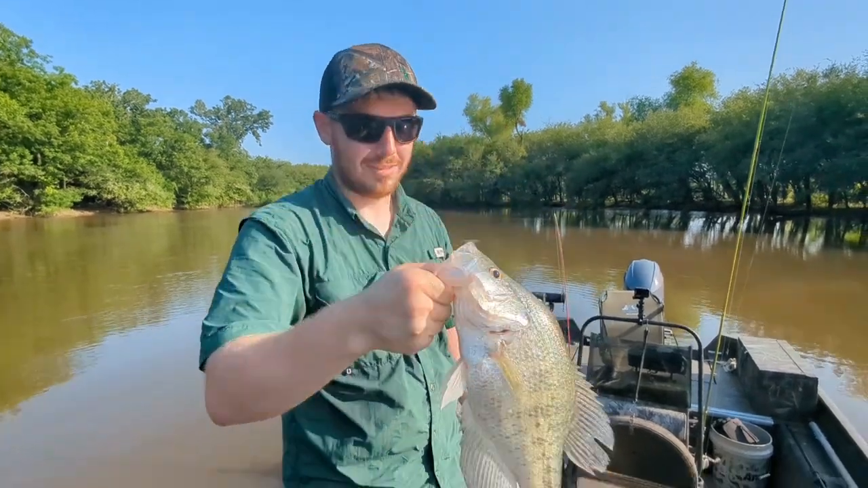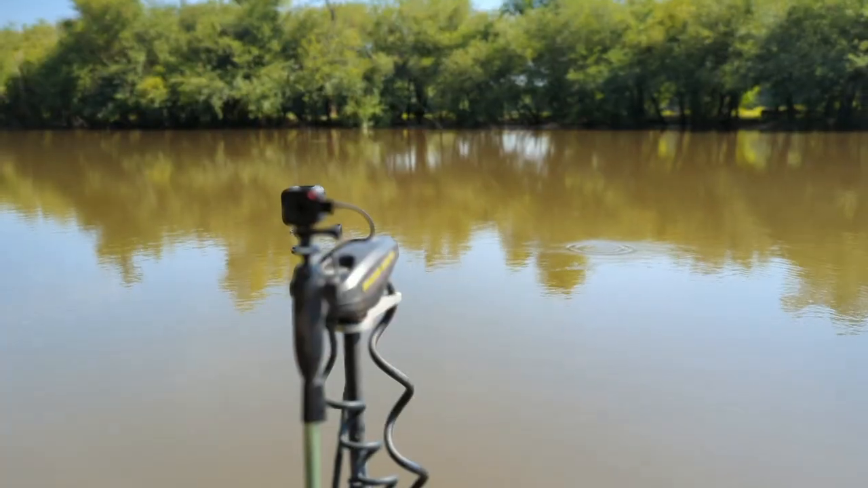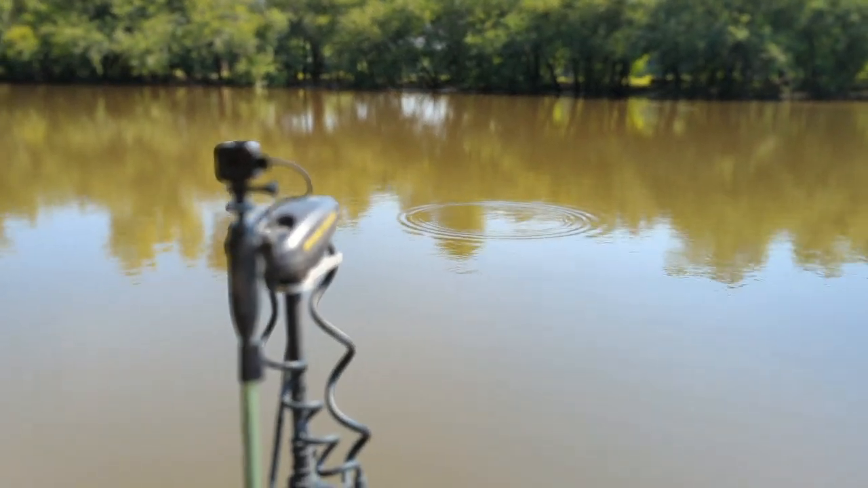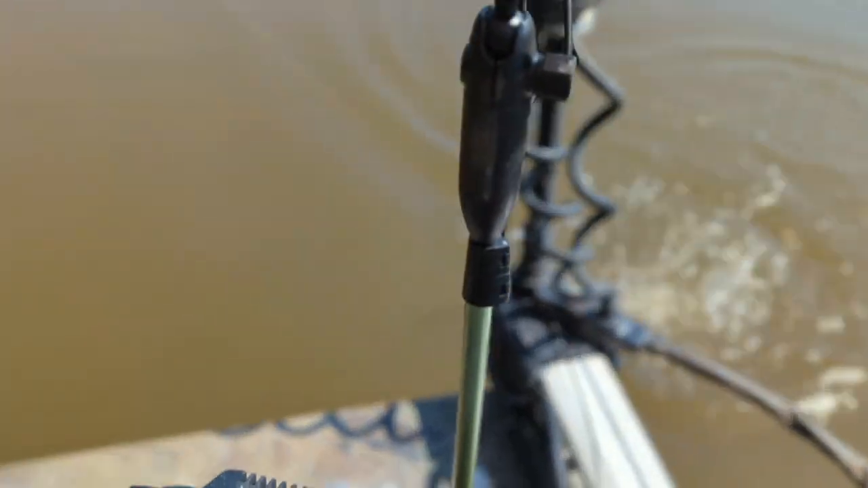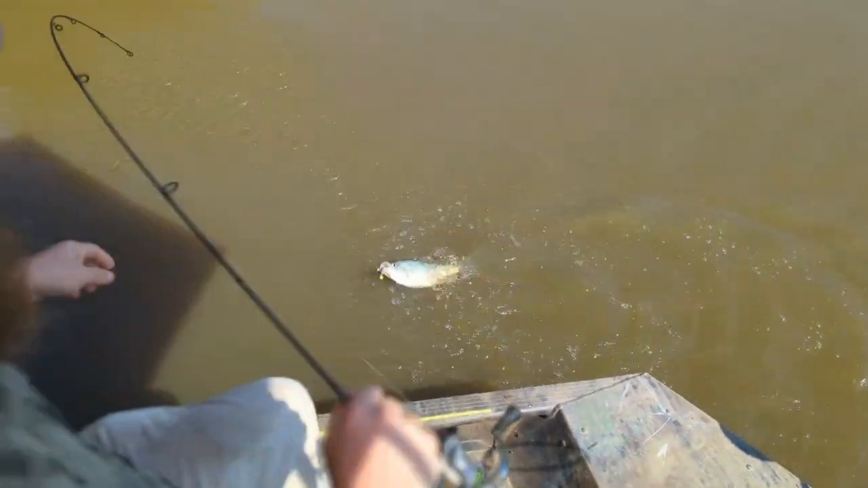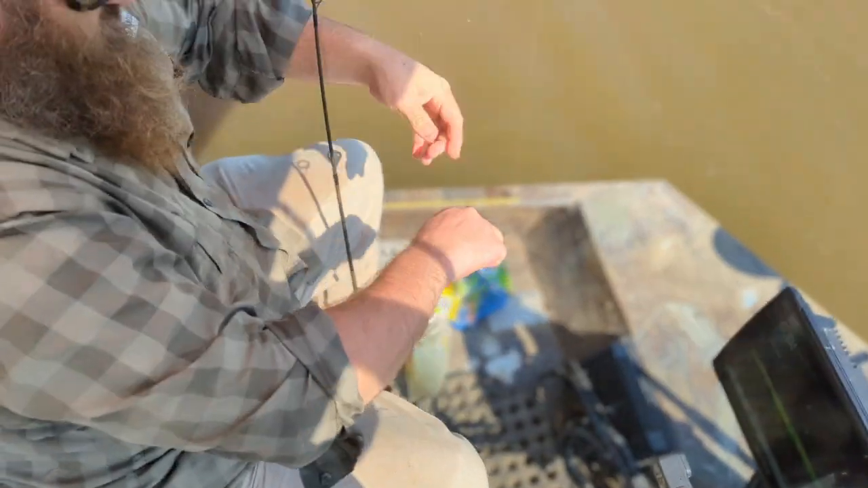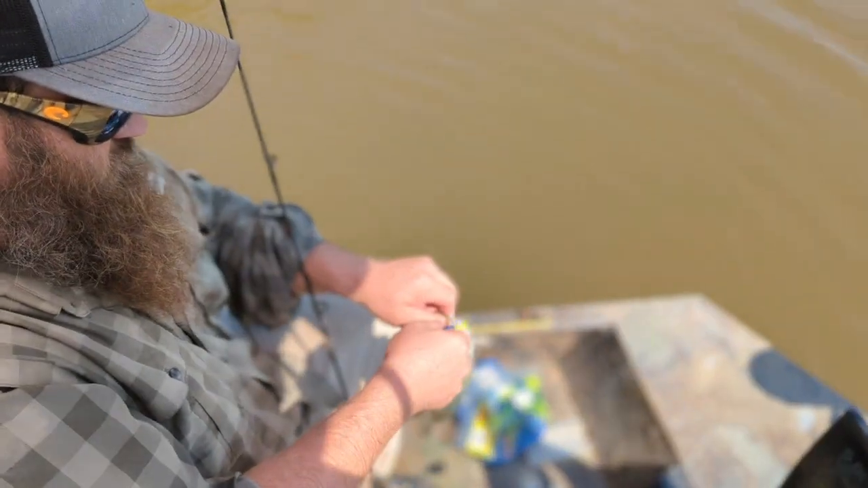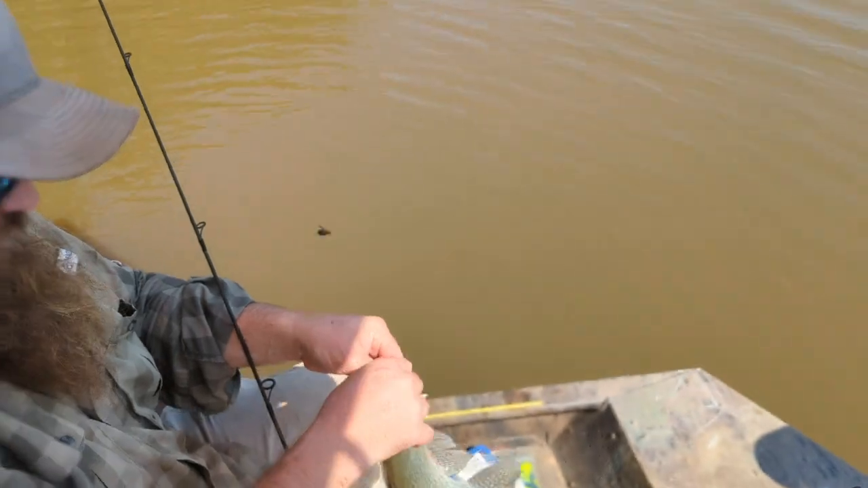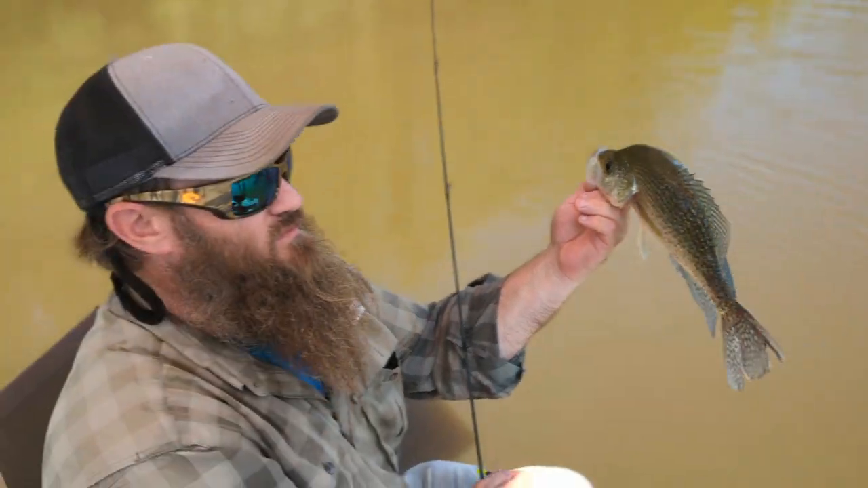Slabs, Ouachita River slabs. From the live well? Yeah. Right on too. Yep. That's a haul, good. Big old black crappie, Ouachita River. Slabs.